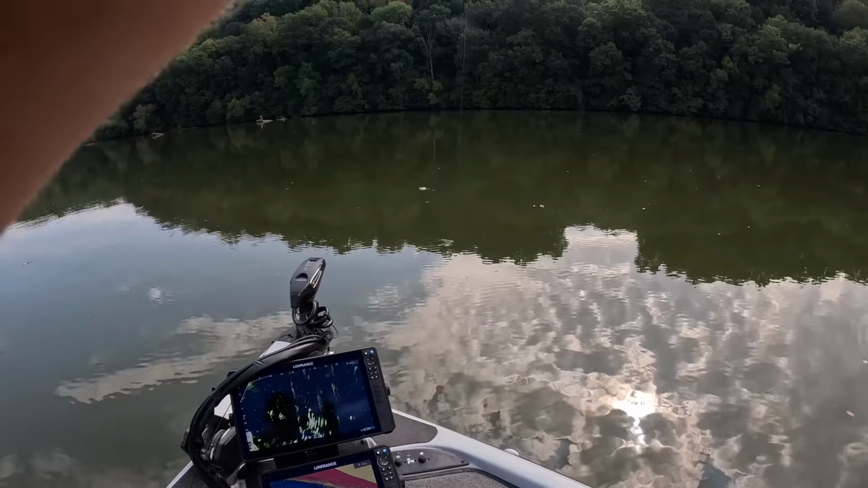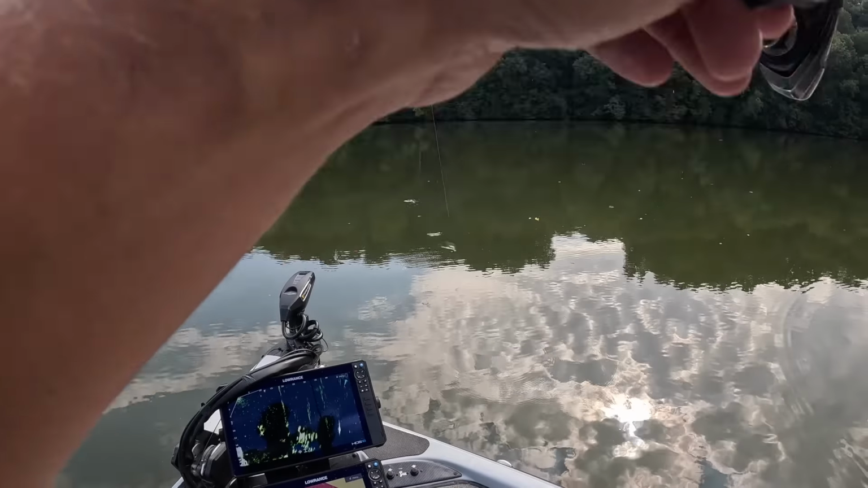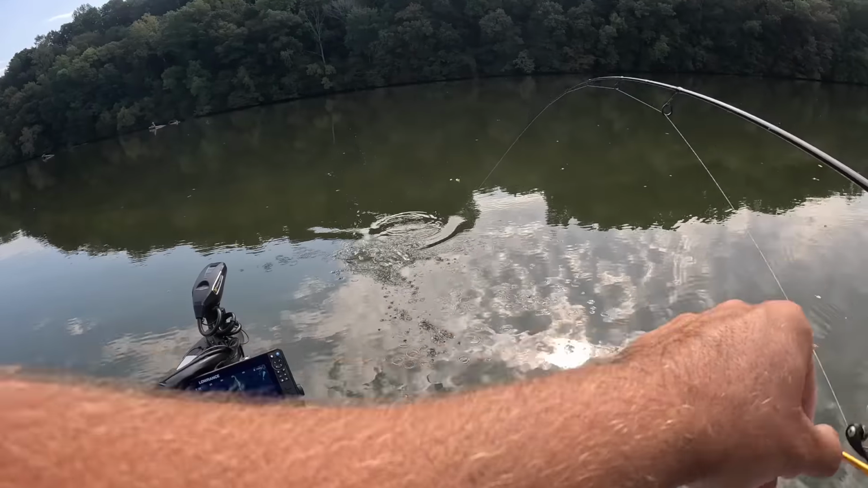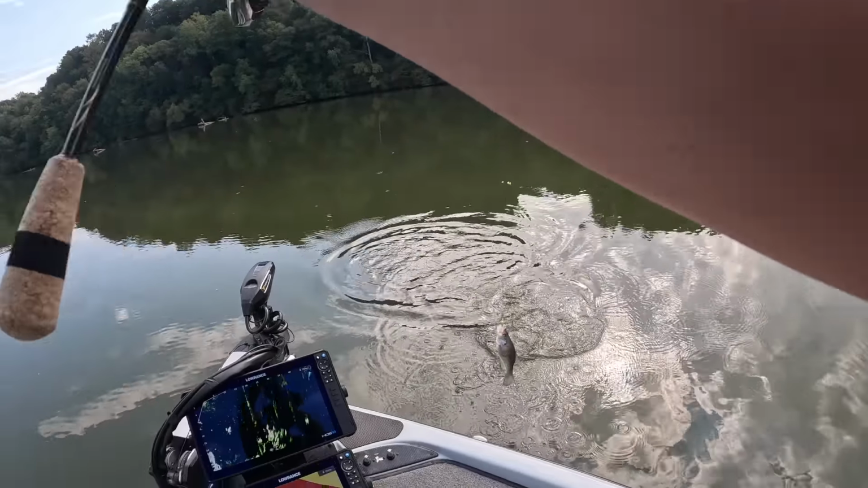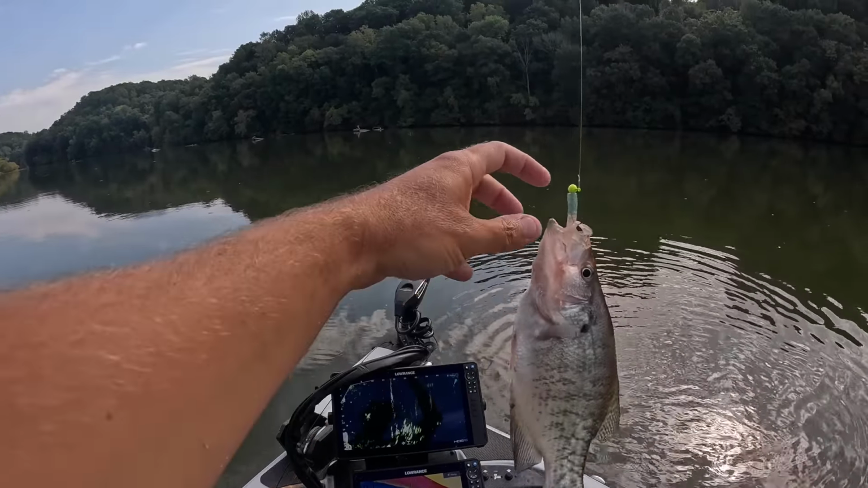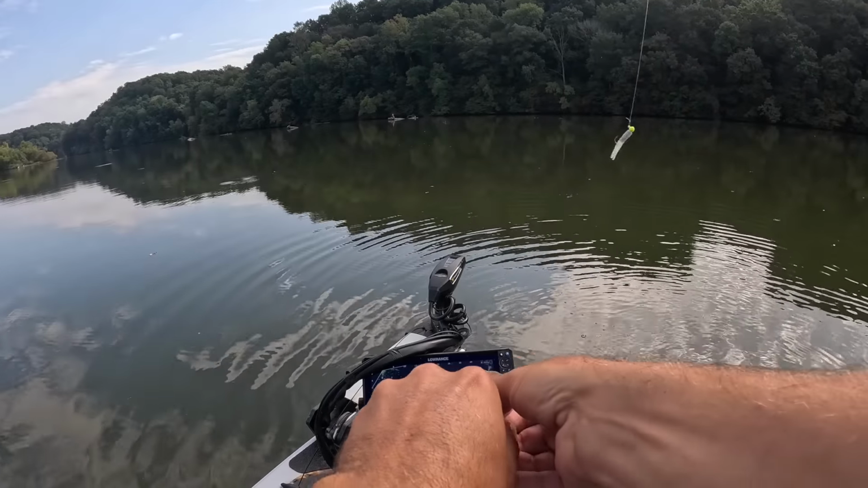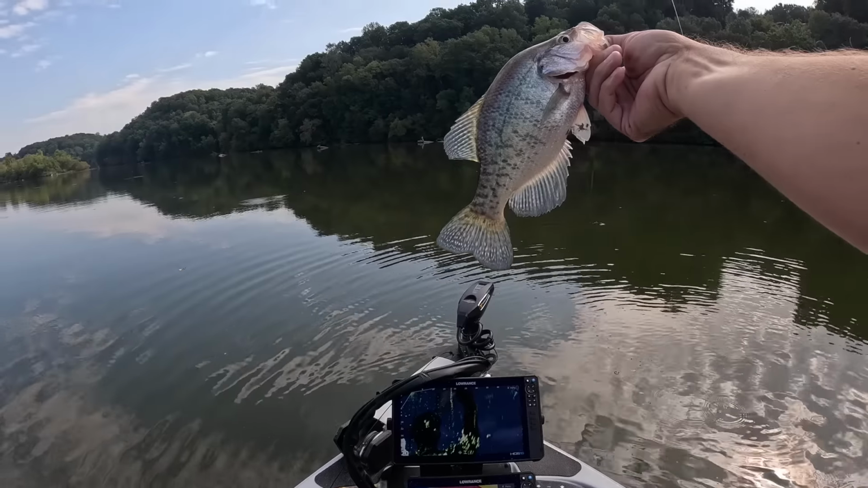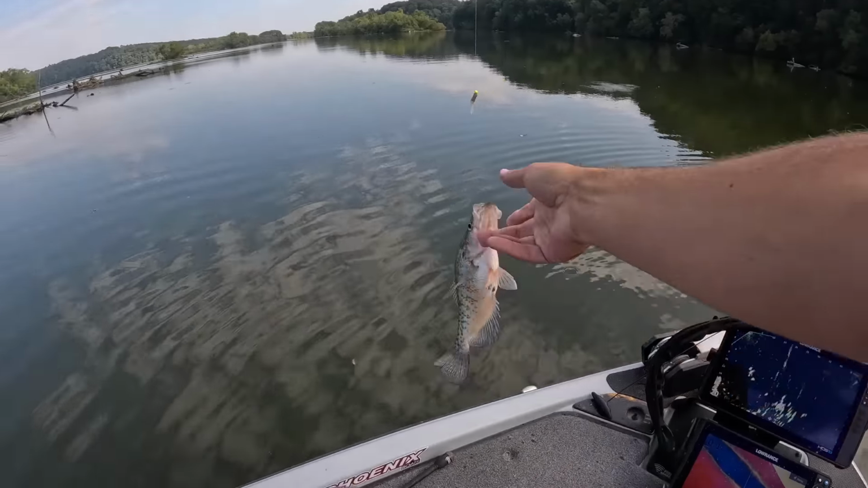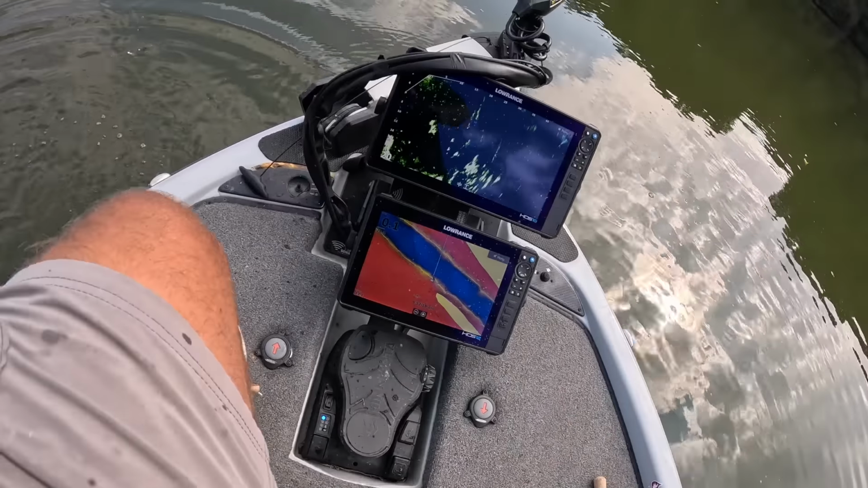There's one. Like a decent one. Probably nothing about like the last one. Just a good keeper fish. Nothing wrong with him though. I mean, if I was keeping them to eat, they'd be a real good eater. See you, buddy. I'll show y'all what this brush pile looks like.